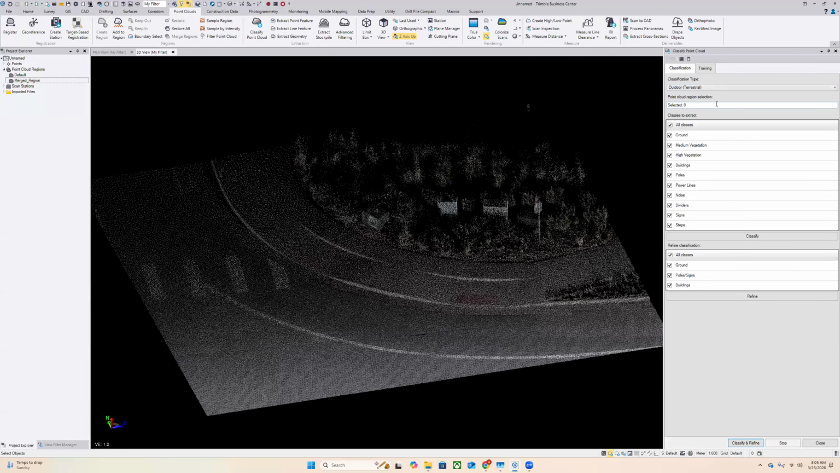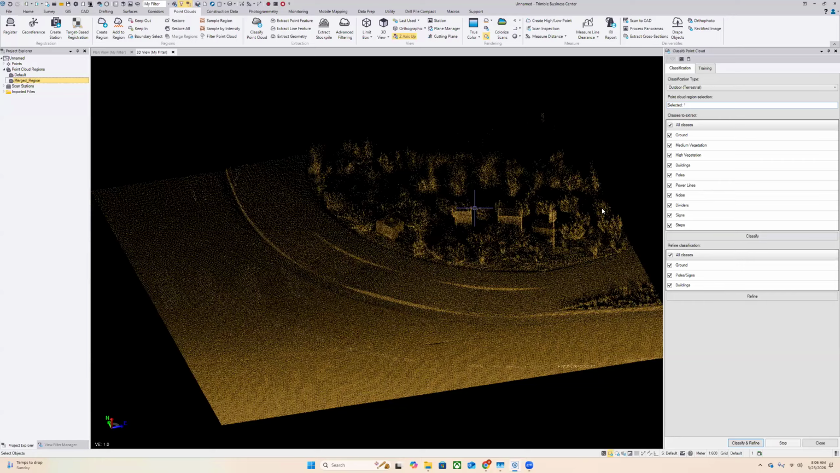Next, we'll go ahead and select our point cloud region. So I'll go ahead and select this region right here. And then you can also isolate specific classes that you want to classify. So you can go either ground, high vegetation, buildings. But for this example, I'll go ahead and select all the classes and I'll hit classify.